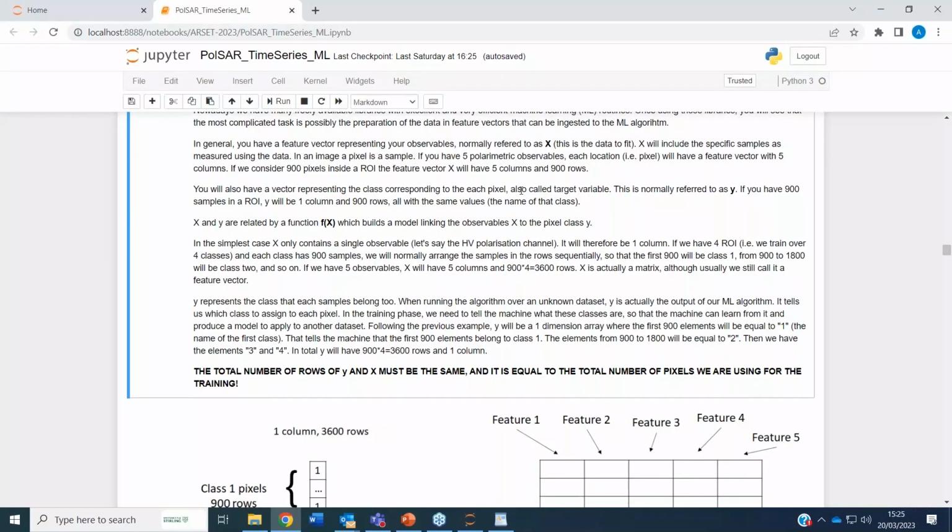Together with the feature vector with the data to fit, we also need to have what is called a target variable. So we have something that we want to link to this function, to this model. This is generally referred to as a y, small y, because it's a vector, while the X is big because it's normally a matrix.